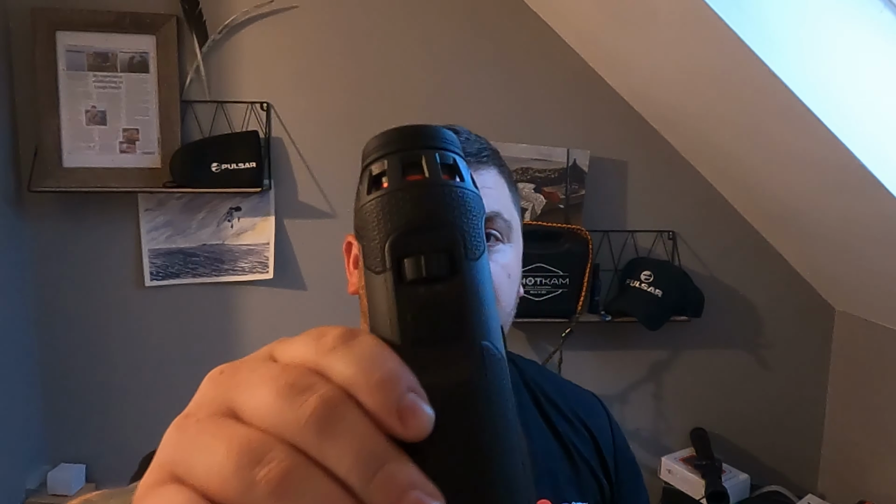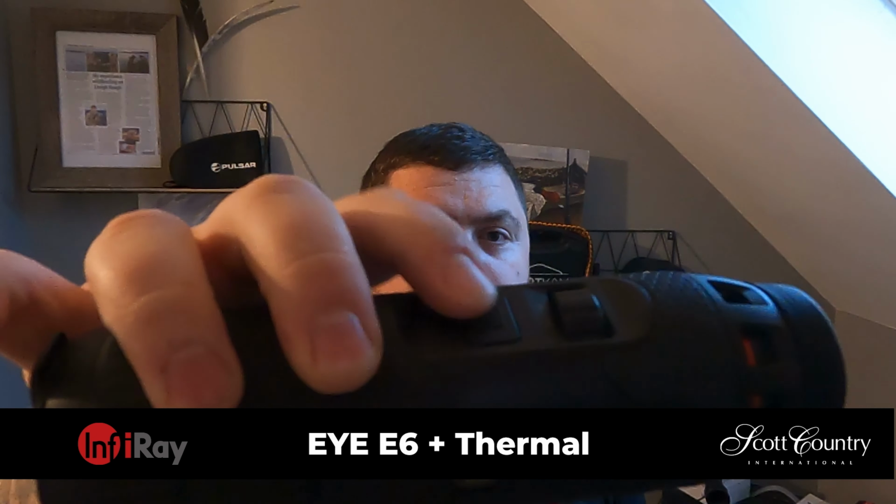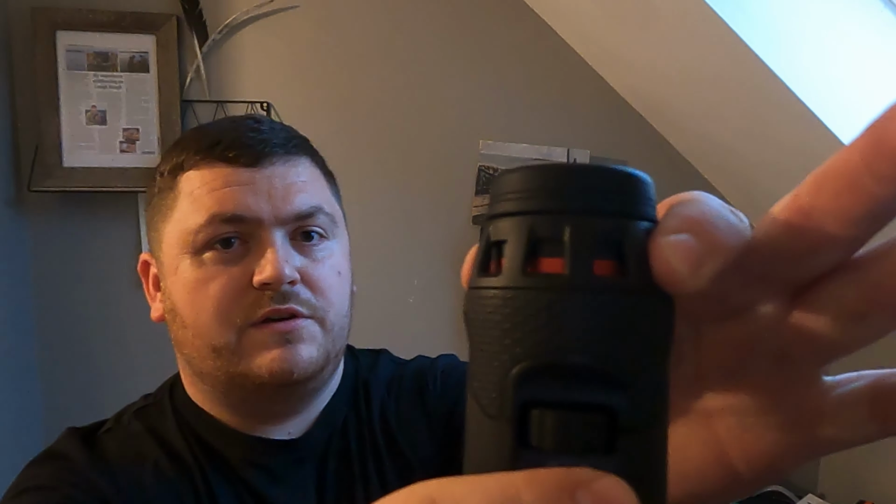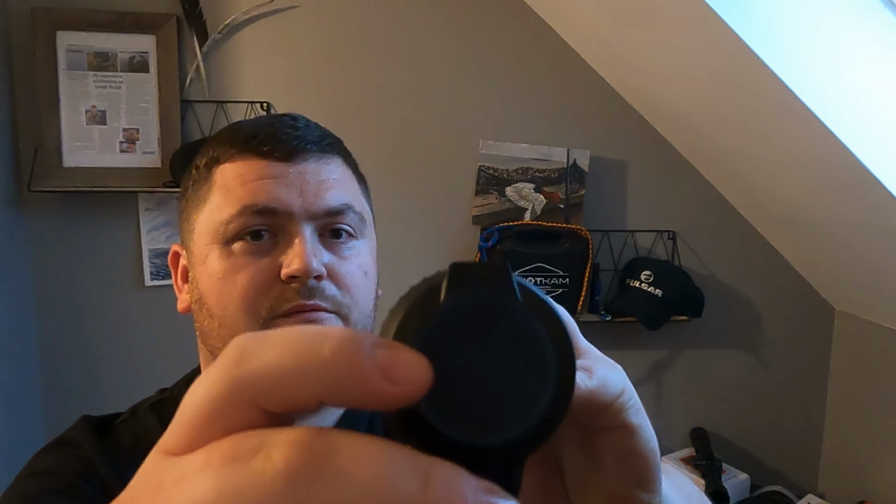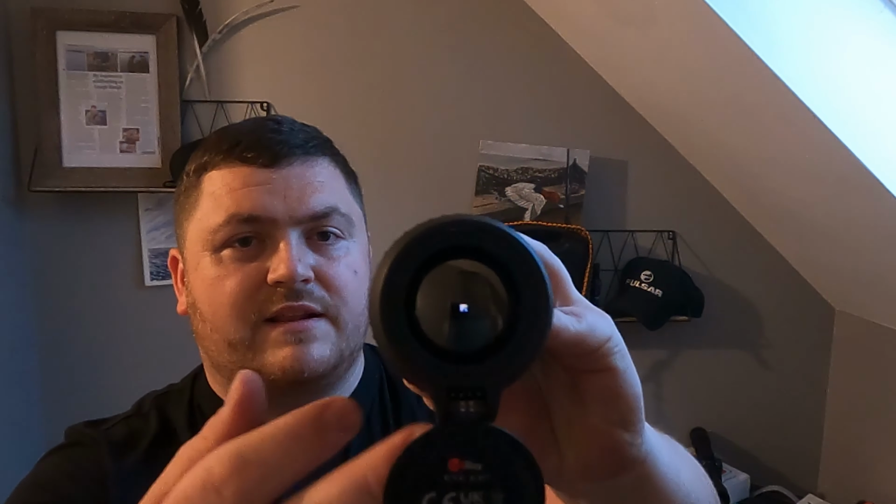I want to run through the spotter here itself. At the very top here, you'll have a button for photographs and for videos. Here's your menu, as well as the top of your menu. The back is where you focus for your eye. And your front is the lens cap, which also acts as an on and off switch. So once I flick that down, the device is now turned on.